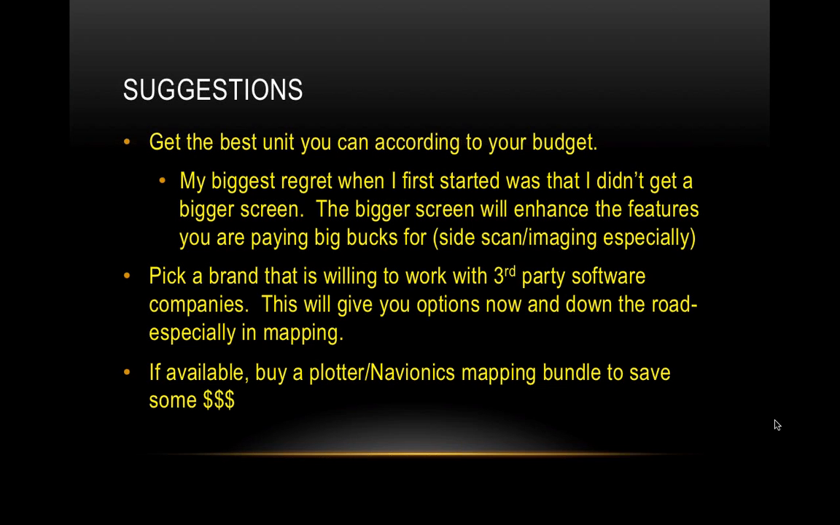But other than that, everybody uses Navionics. So you want to make sure that the individual unit can accept the high quality cards that you buy. And I like to recommend that everybody buy a plotter that has Navionics bundled in, so it's a lot cheaper.